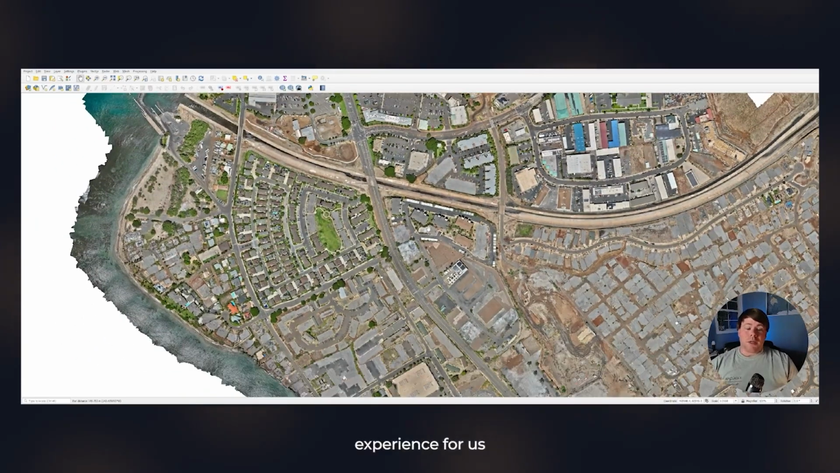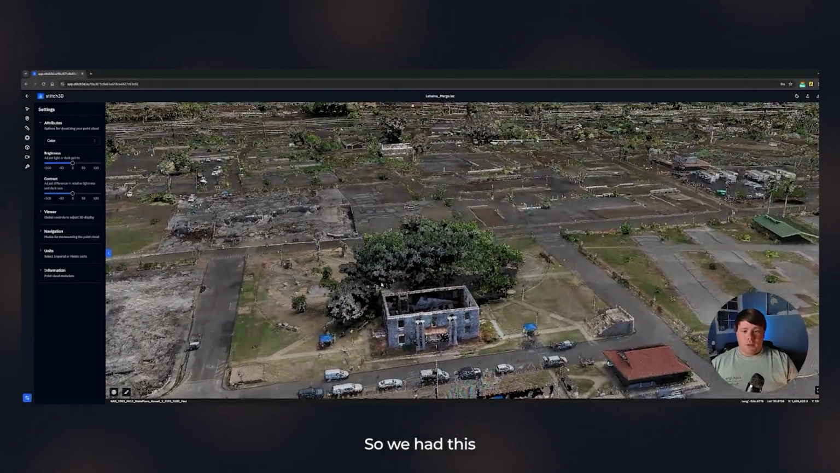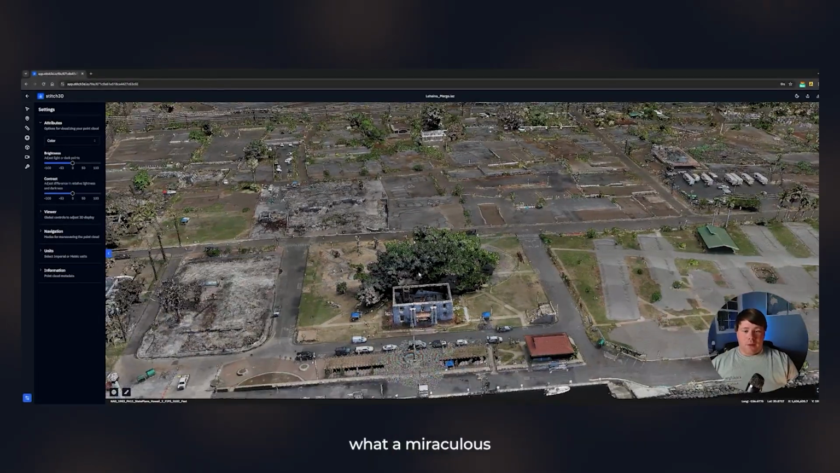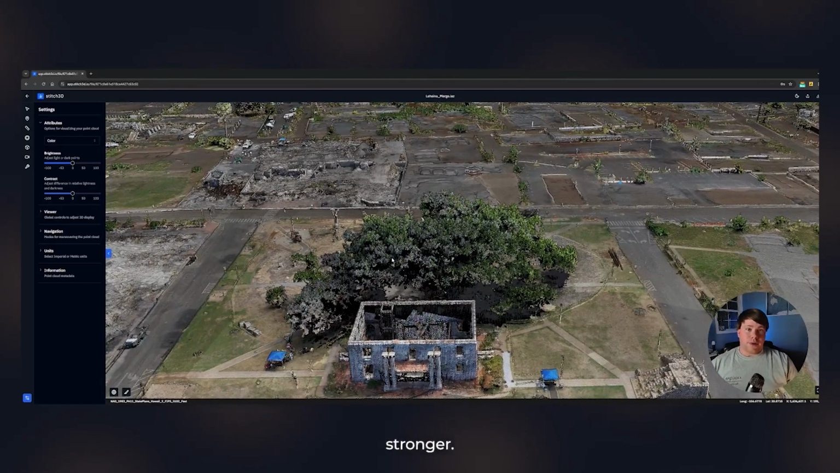It's been a wonderful experience for us to work with Lahaina and work with the residents. And we just want to see people get back in their homes. That's all that really matters. And of course, one of the most famous parts of Lahaina is the banyan tree. So we had this in the capture, and just want to say, what a miraculous recovery. And I hope to keep seeing this right here, and as the recovery goes all the way around it, we hope to see this get stronger and stronger.